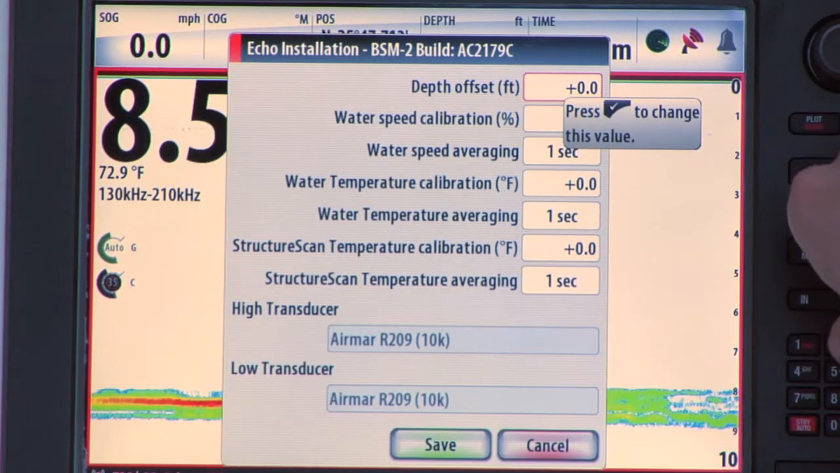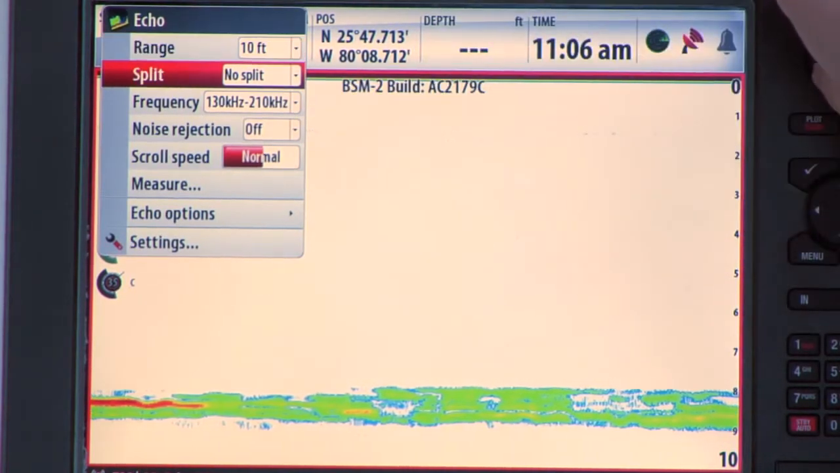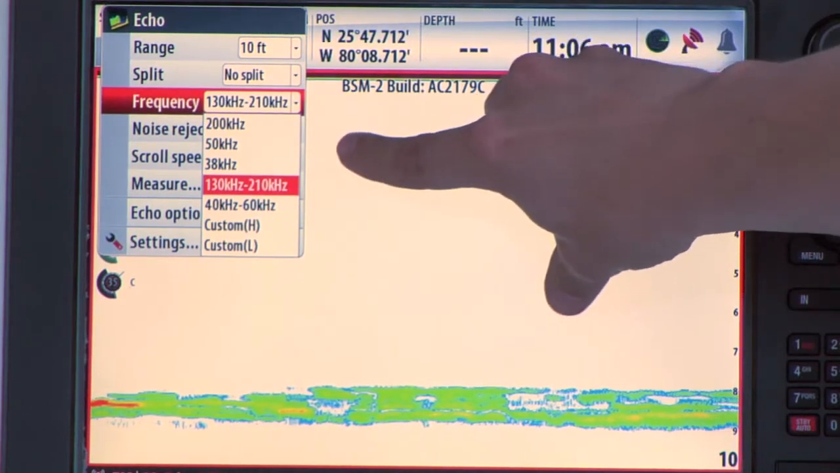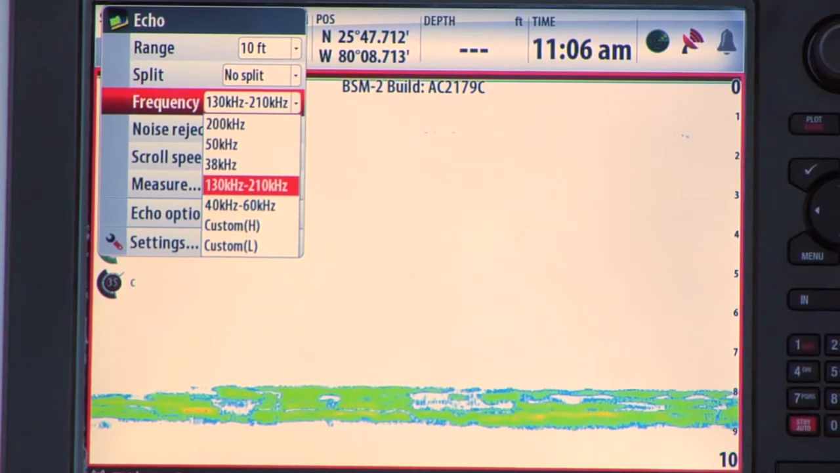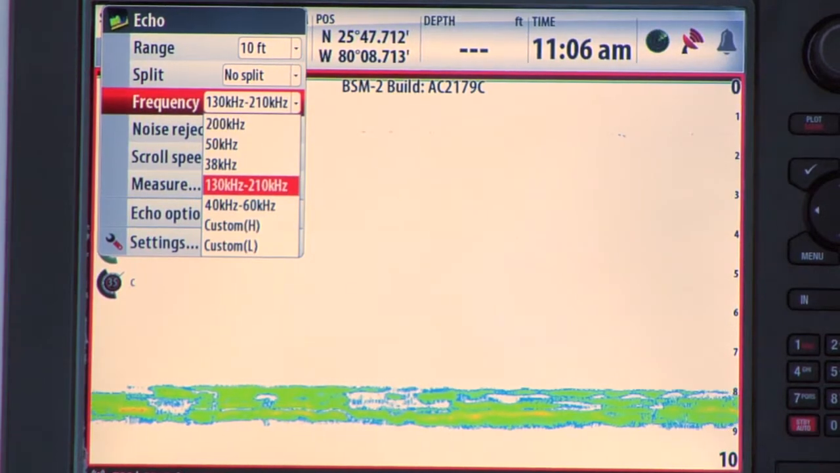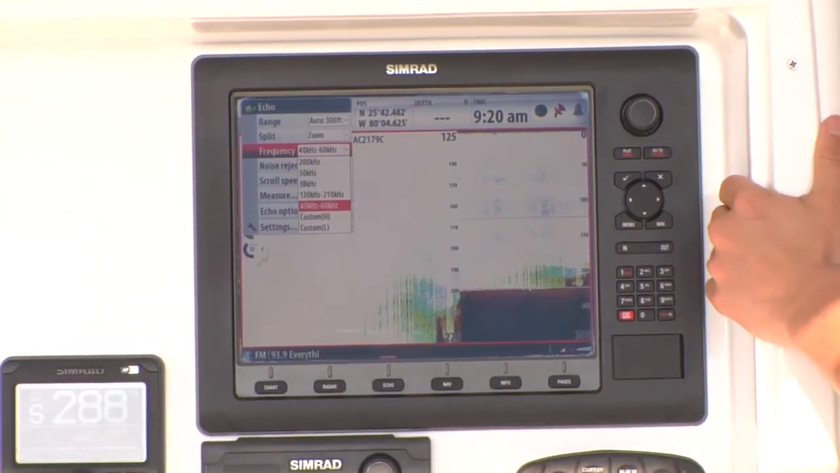To see which frequencies this transducer can handle, you go to the frequency drop-down list. And here you'll see the 2 chirp bands plus the individual frequencies and the ability to use a single frequency within the custom chirp bands. This replaces having to select a transducer from a drop-down. The key is to select the correct continuous wave chirp frequency range for the area you're fishing.